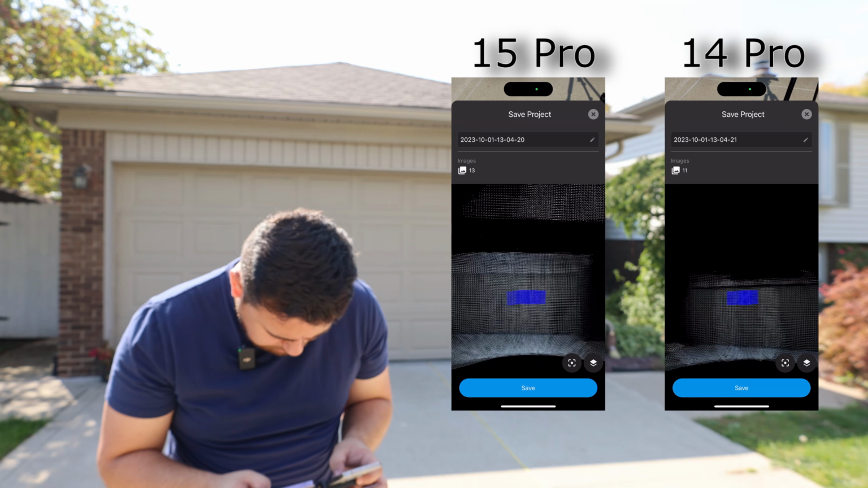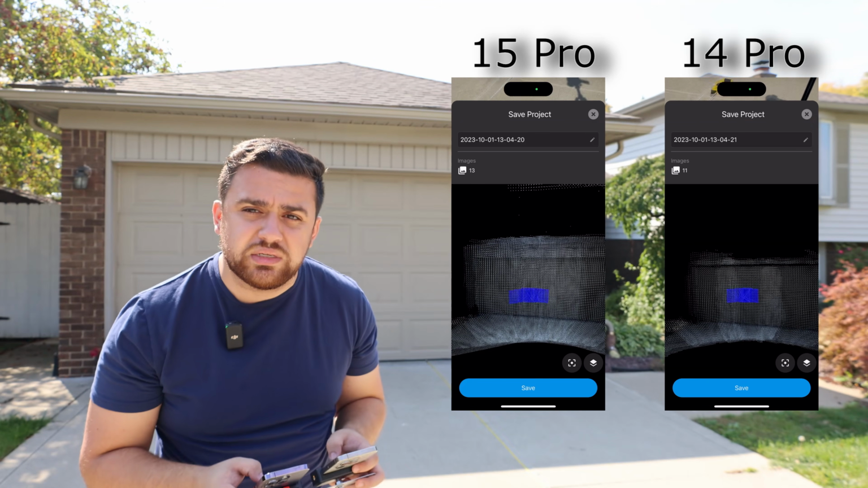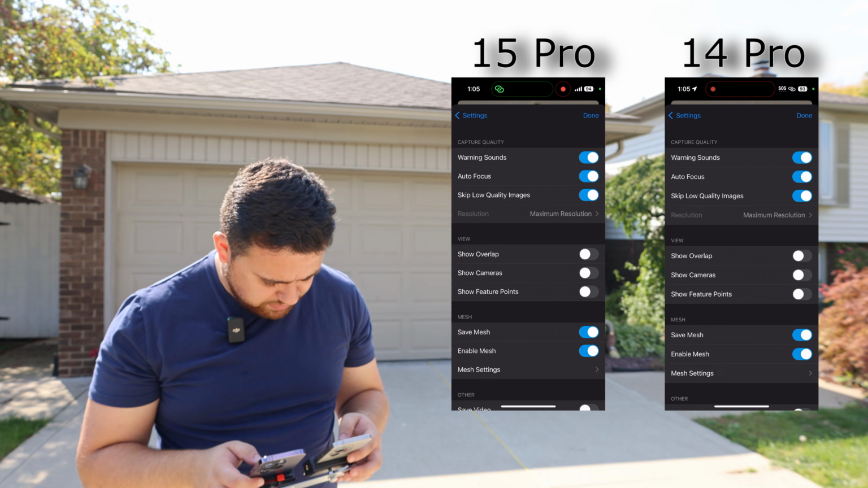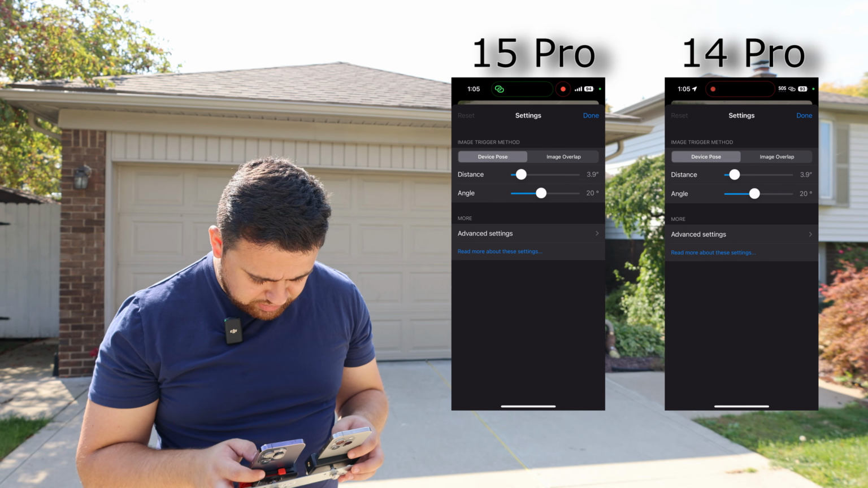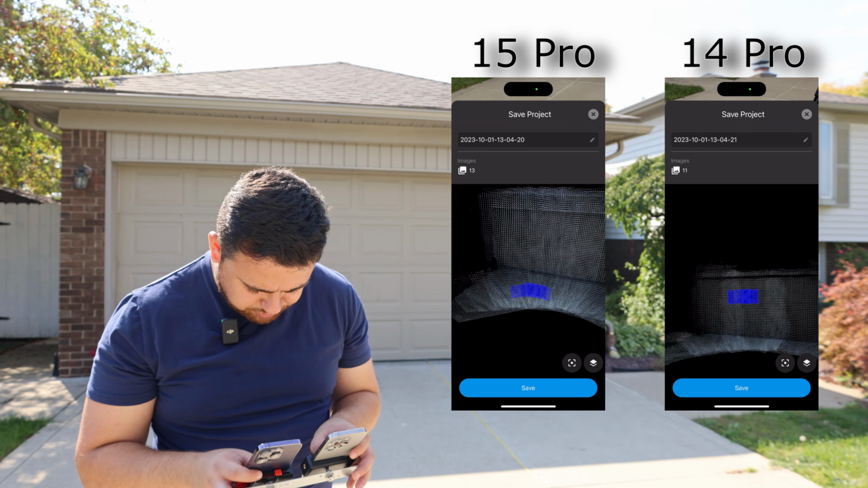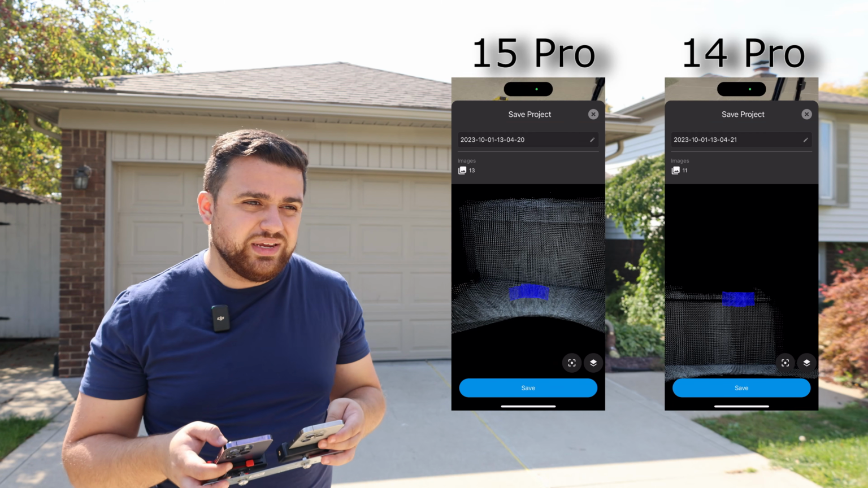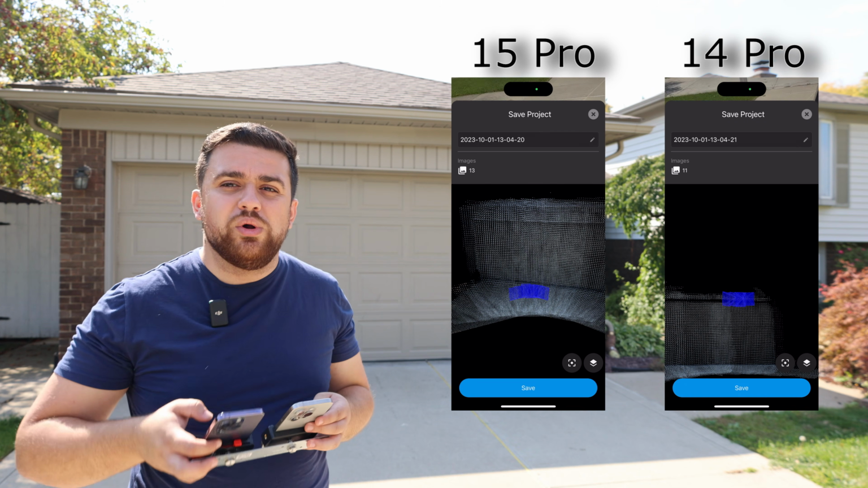And after looking at this closer, it does look like the LiDAR sensor on the 15 Pro is just a little bit more dense. I did make sure that the settings are set the same on both phones. As you can see here, all of the settings are the same. These are mainly the camera settings, but I'm keeping everything the same on both phones. It just appears from first glance that the 15 Pro has a denser point cloud. So that's pretty interesting. We're actually capturing more data, not necessarily in a longer range, but more light pulses are being emitted from the LiDAR sensor on the 15 Pro than the 14 Pro.